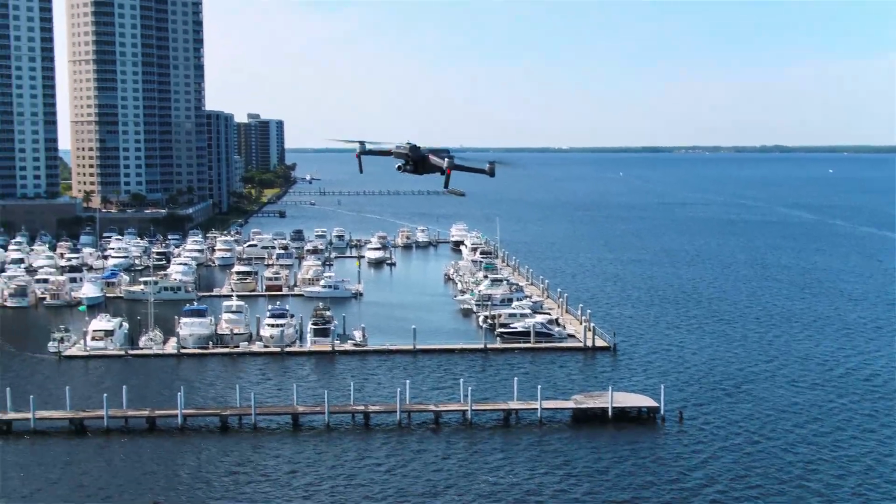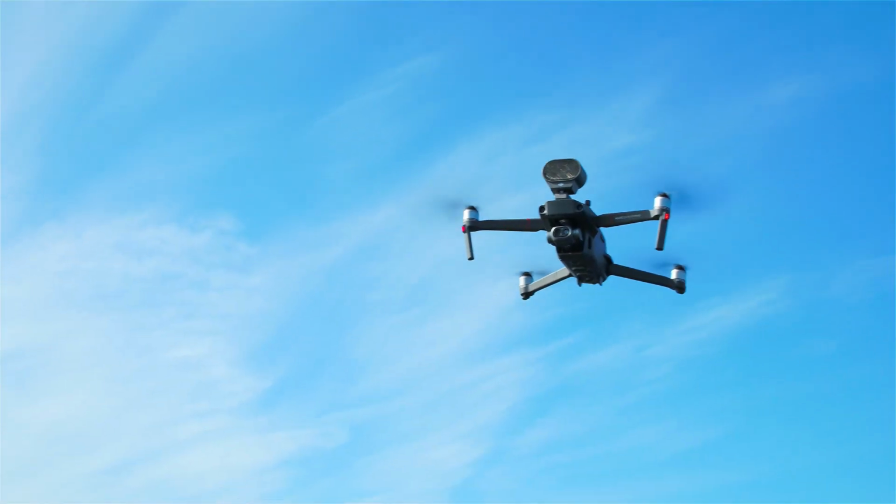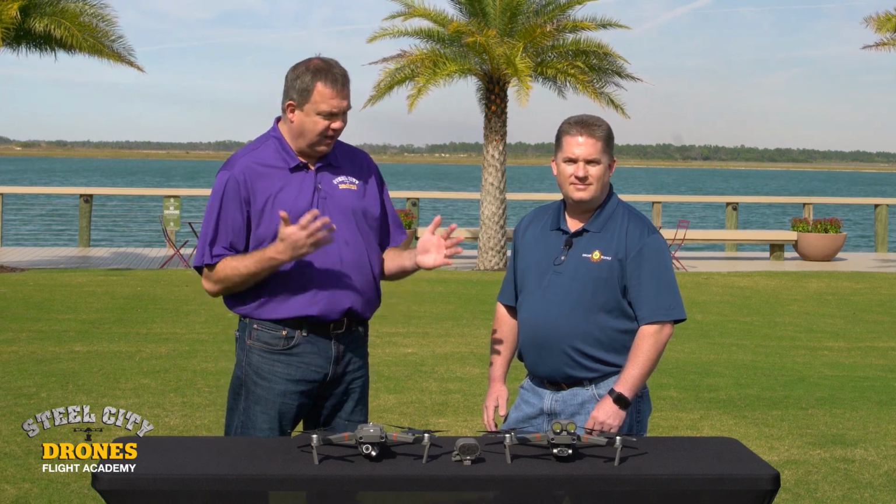So we got the Enterprise, the first edition, just the standard edition, back in December, and now we just got the thermal camera version, the Dual. We have what we think is going to be everything that you need to determine if these units are right for you.